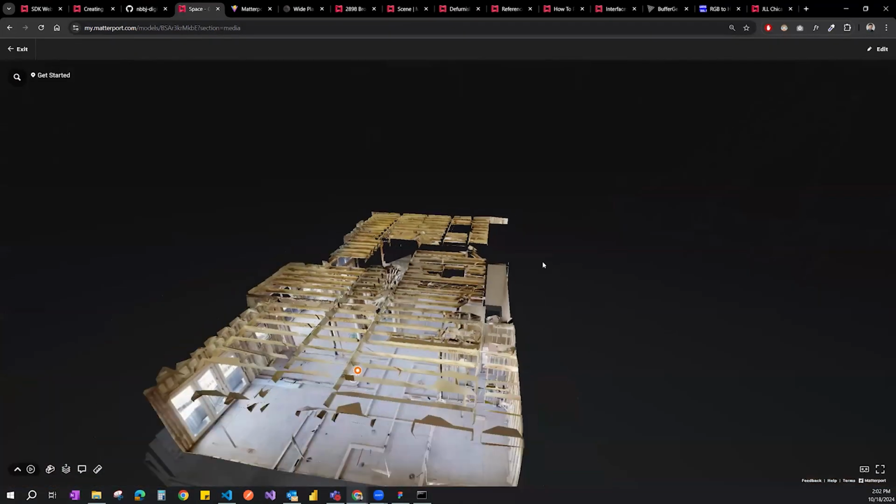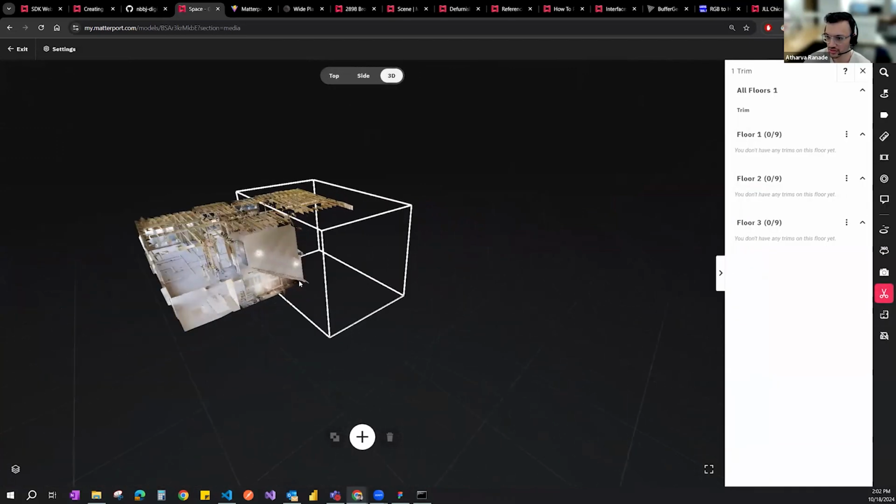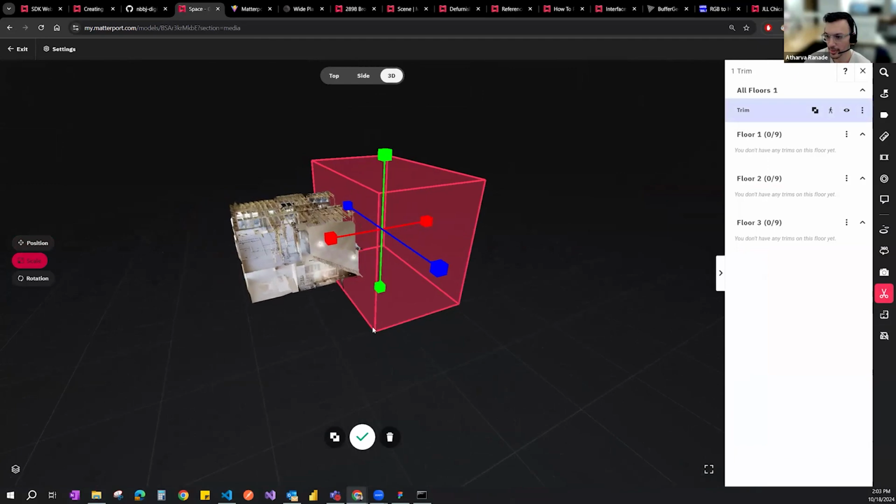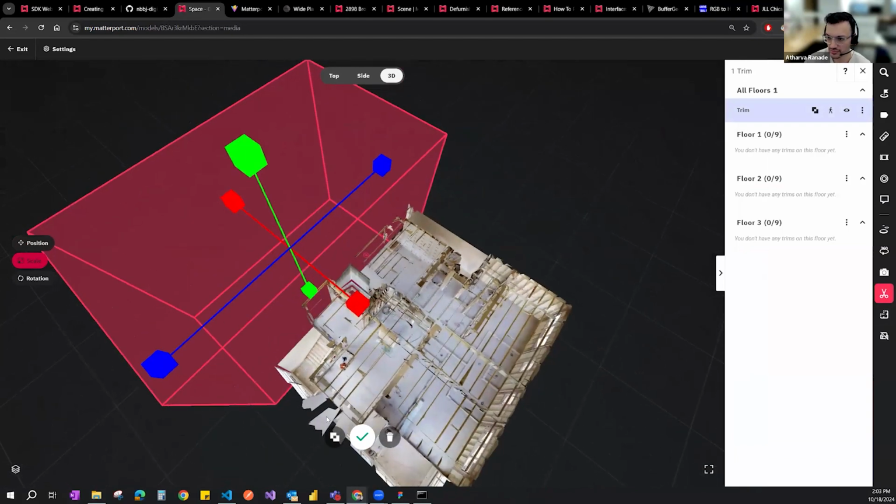I should just do that in 3D because I think there are some pieces that I missed as a part of that. So you will see, yeah, I think I missed that. But yeah, so you can trim spaces out also in your scan, which is helpful. For confidential spaces that you don't want to share with your client, you can just do that.